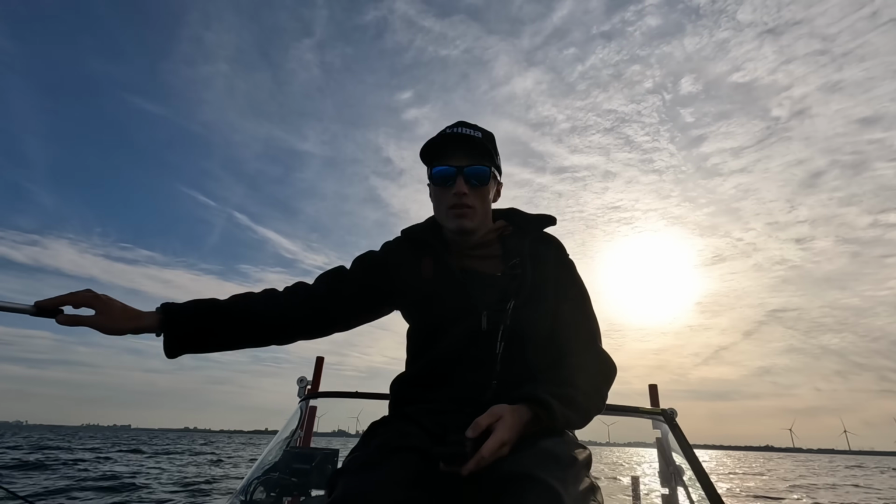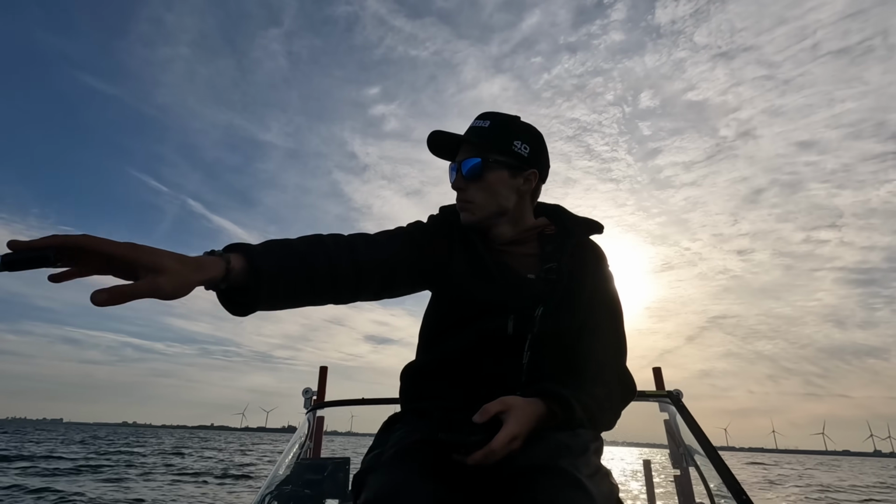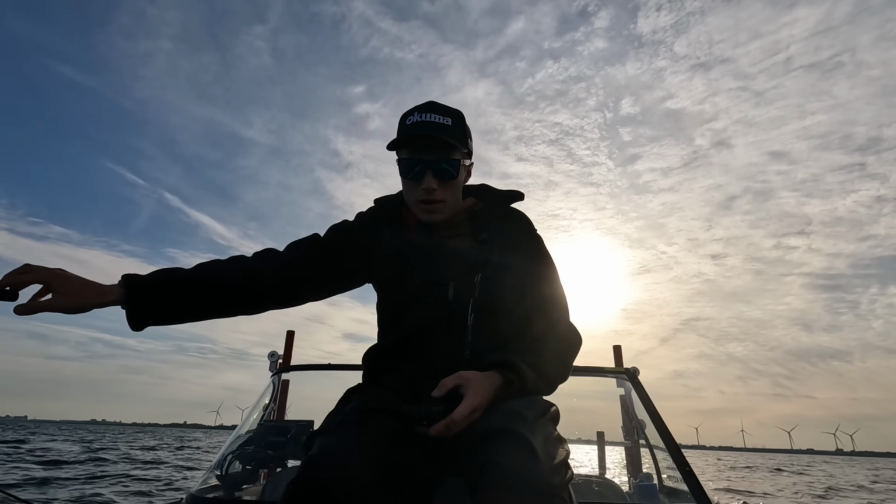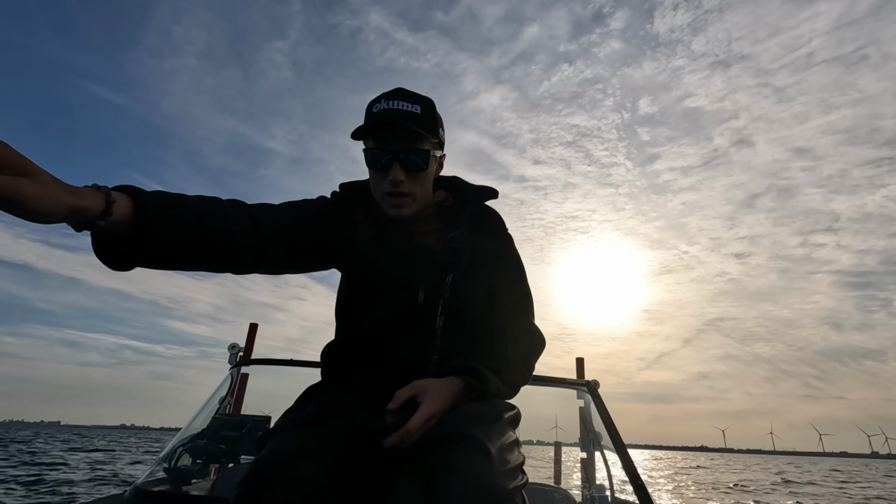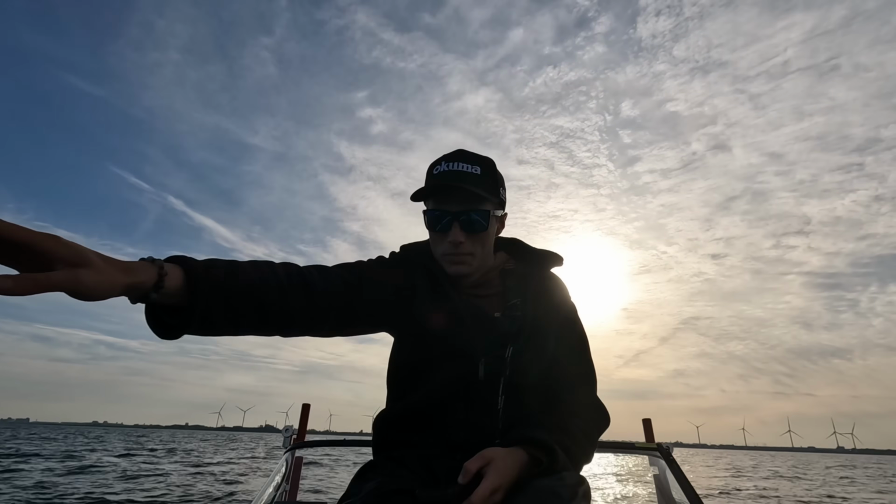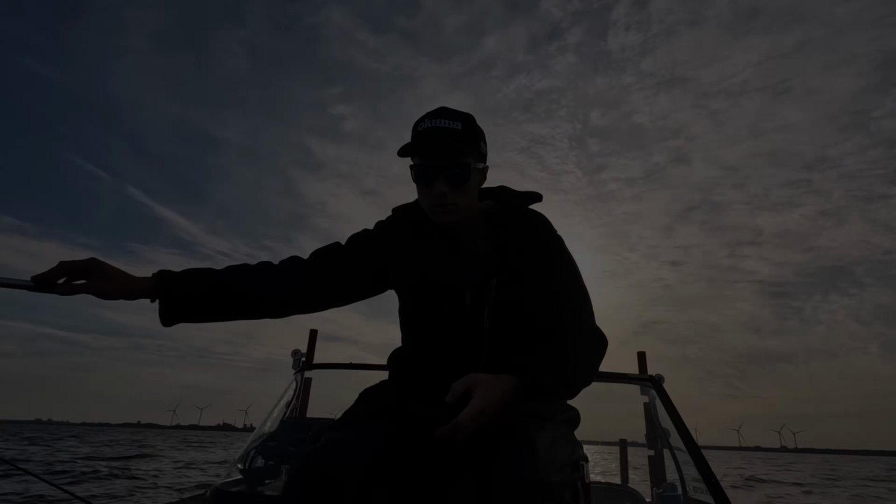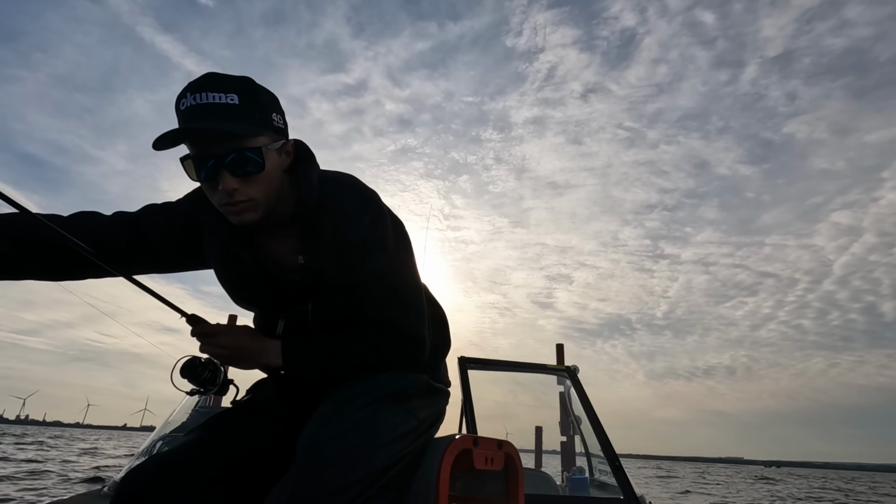This wind is starting to really pick up, so we'll see how much longer we got out here. I don't feel like beating up the new boat. We've had a great morning, so if anything, we'd go hide inside the break wall and maybe try to pick off a few in there.